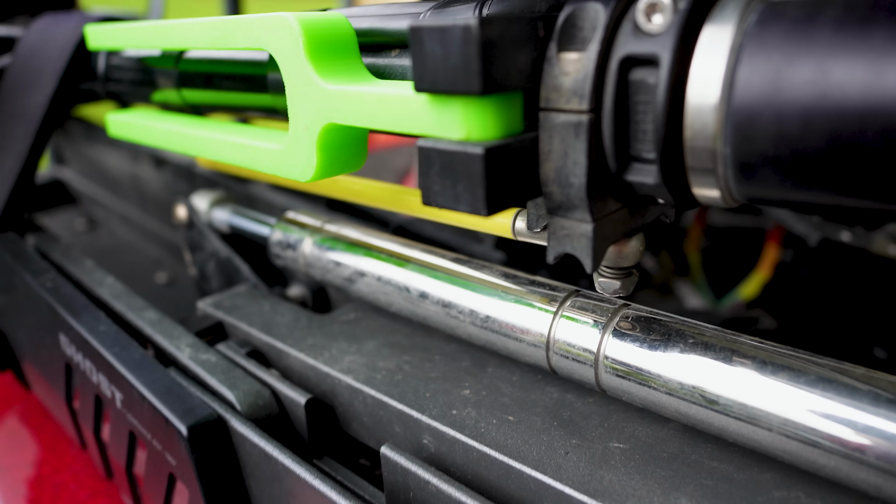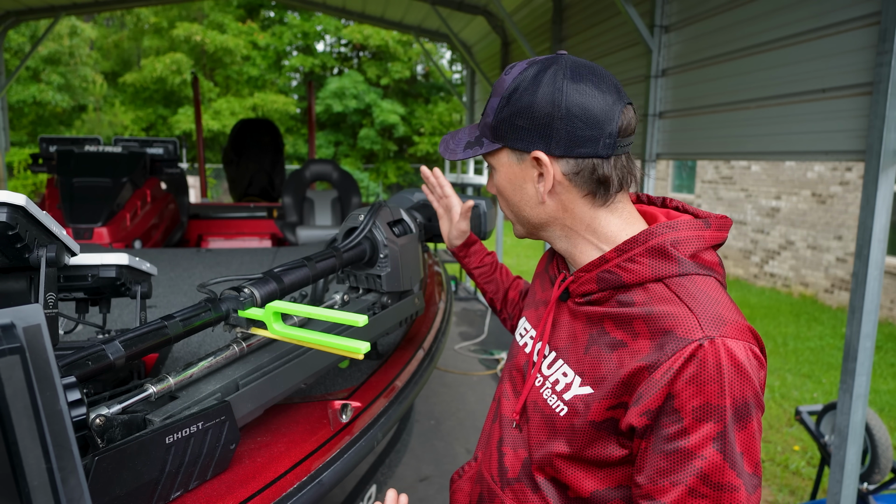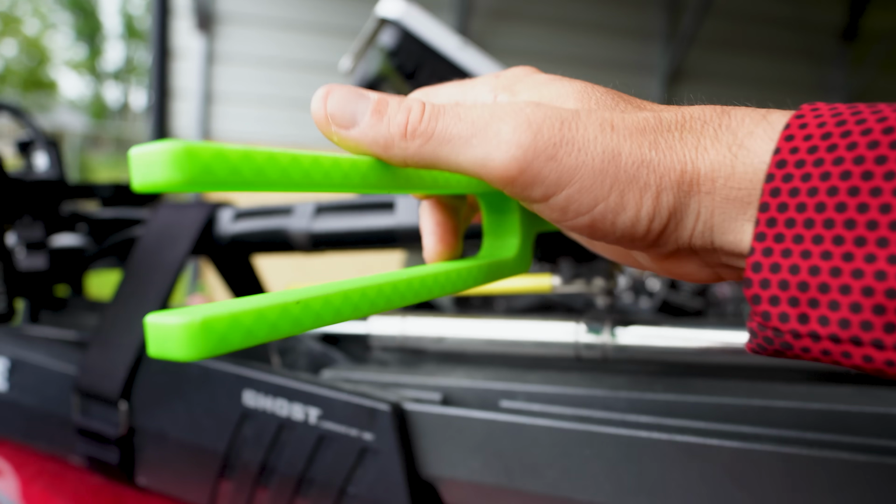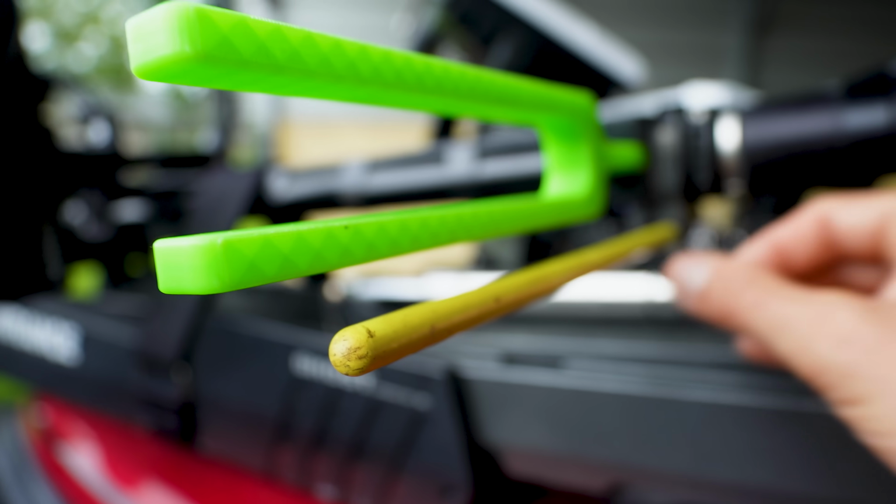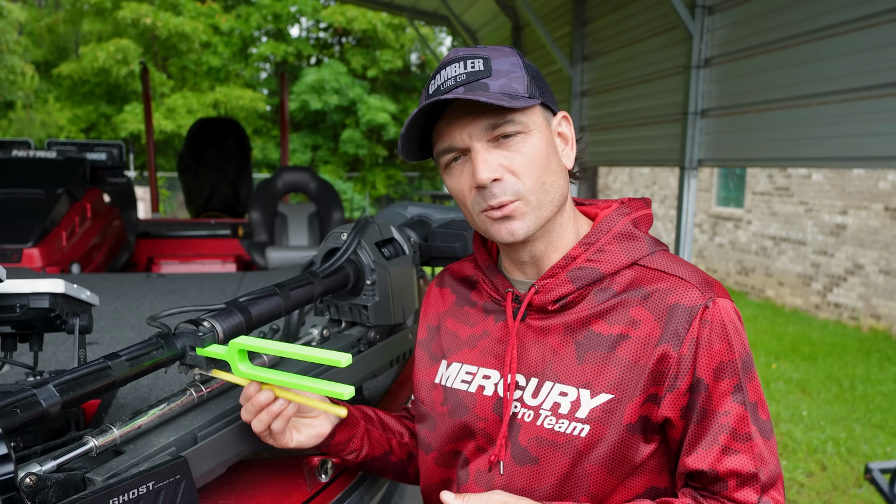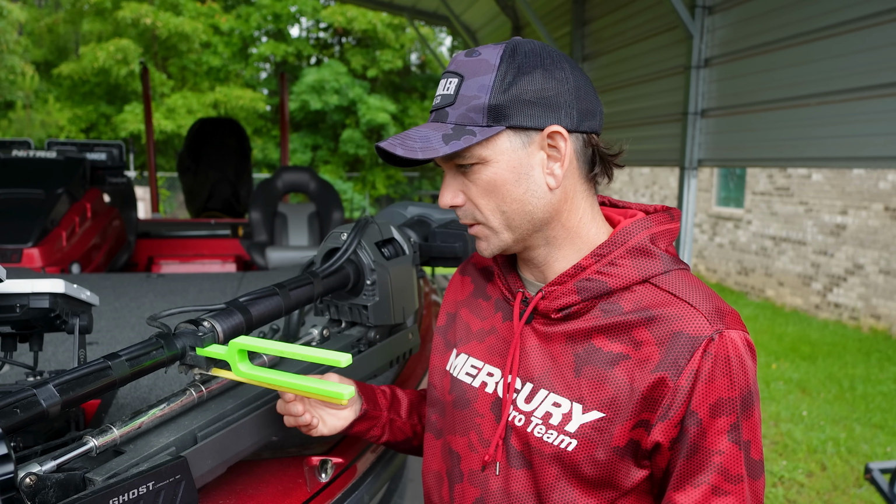Some mount down on the lower part of the shaft, like my Ghost. Some actually mount on the Power-Pole Move trolling motor. You can put them up here on the Minn Kota. But the fact is, I don't care what trolling motor you have, the pointer arrow or the direction arrow is not perfect and can be improved upon. I have two on my boat, and there's a very good reason for it. This is an Evolution FFS pointer. Comes in like 30 bucks or something like that. And then I have the original. This is the C-Stick. My buddy actually makes this one. Comes in around 100 bucks or so.